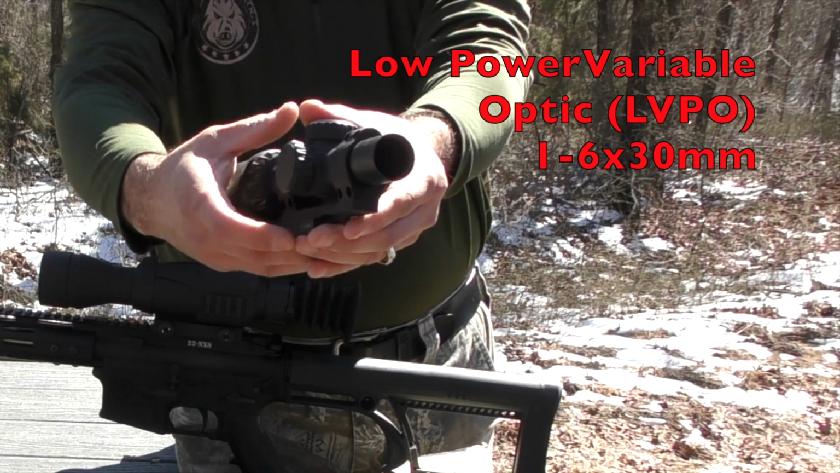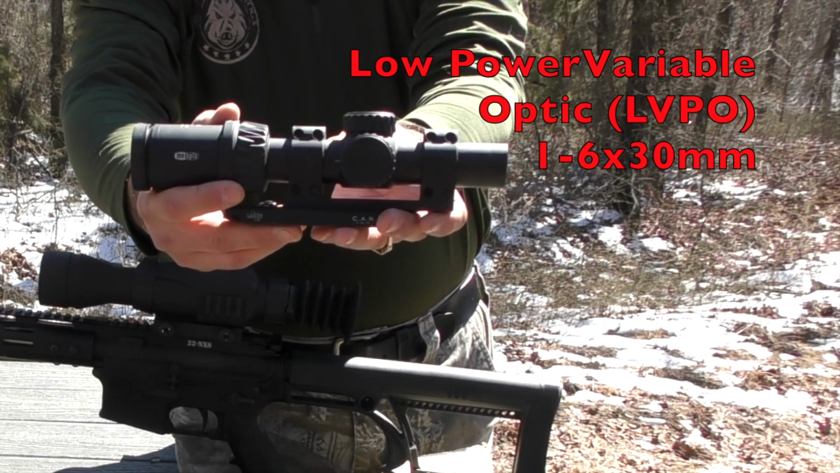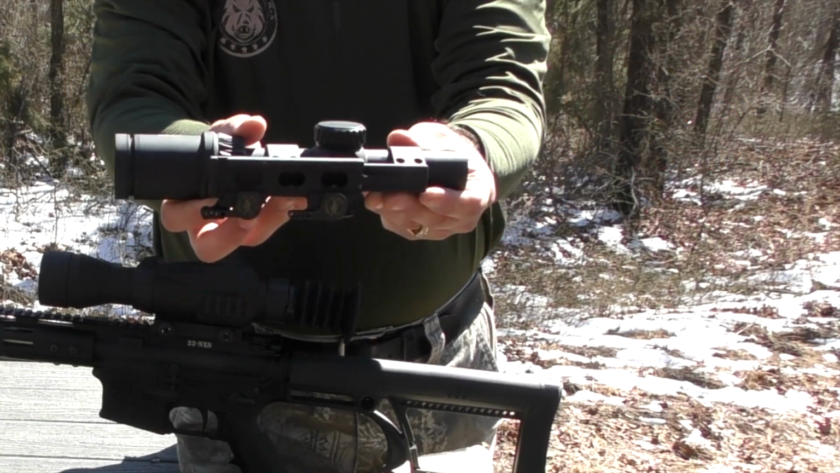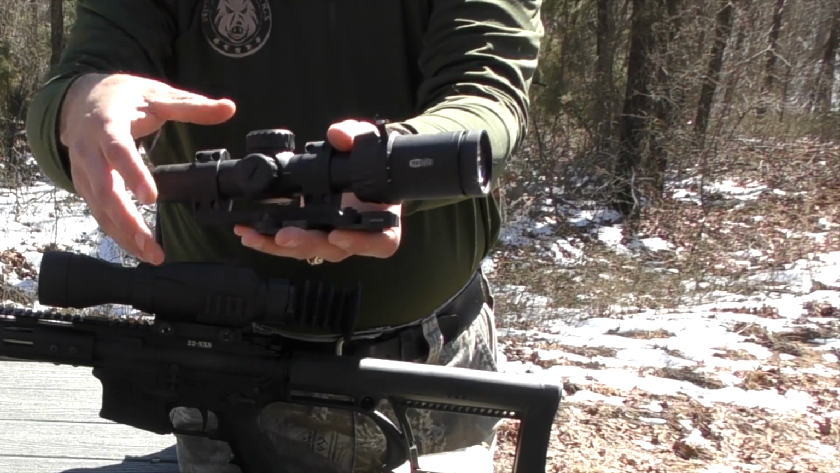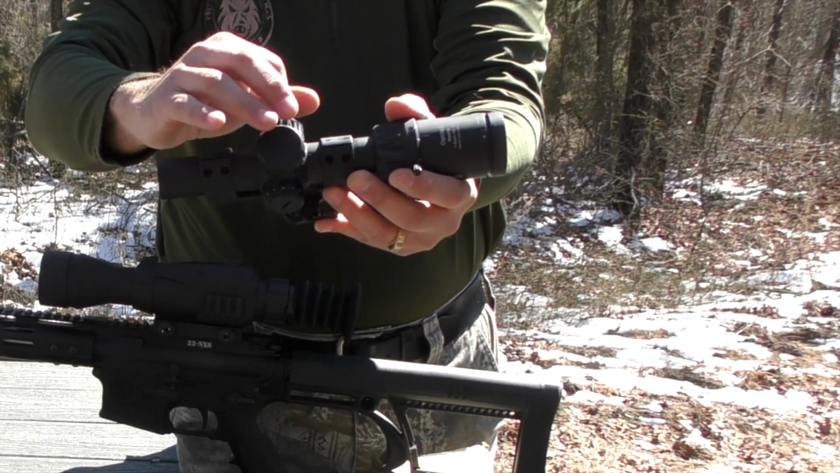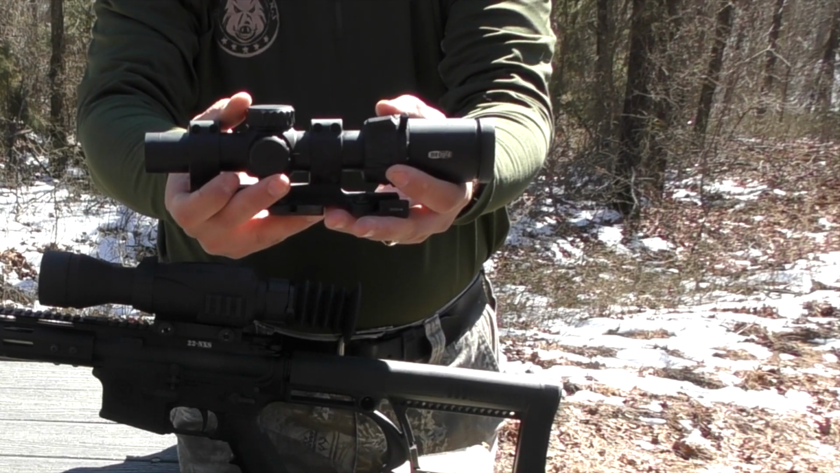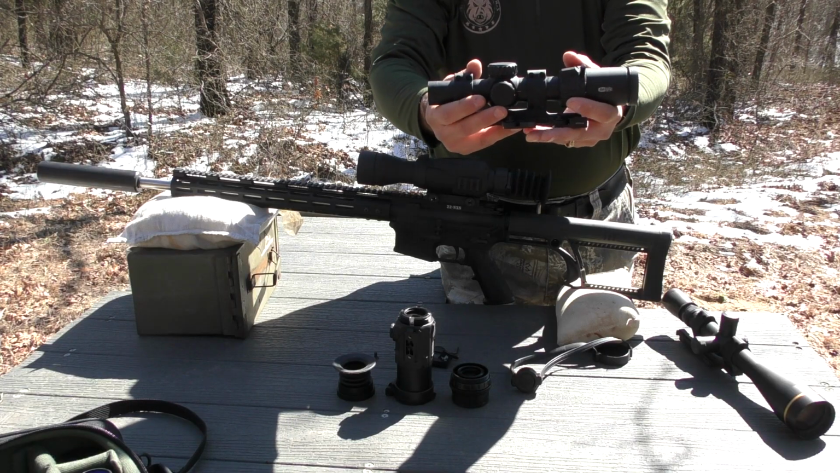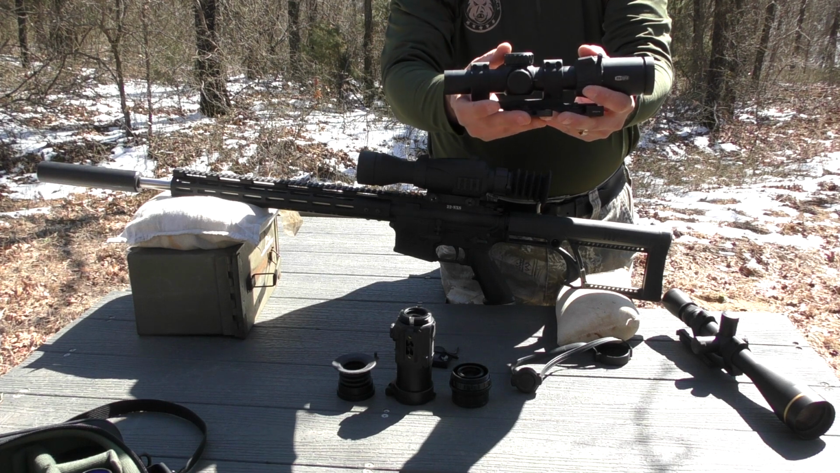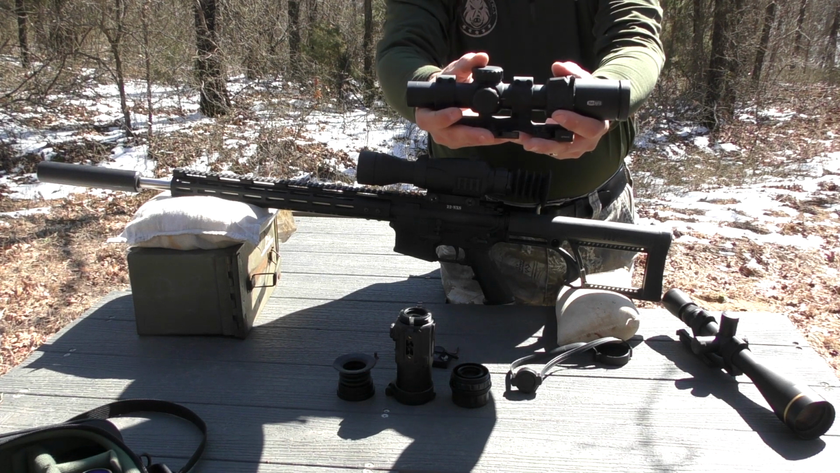This is a 1-6x30. It has a QD mount on it, so I'm able to take it across various guns, and obviously it has mechanical turrets here that I can do windage and elevation with, and then the clip-on would go in front of the day optic here, and so this is one particular style.